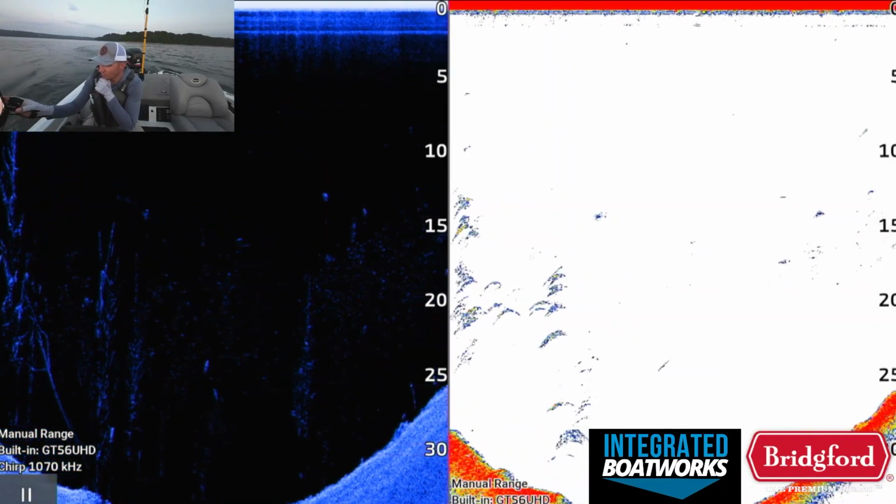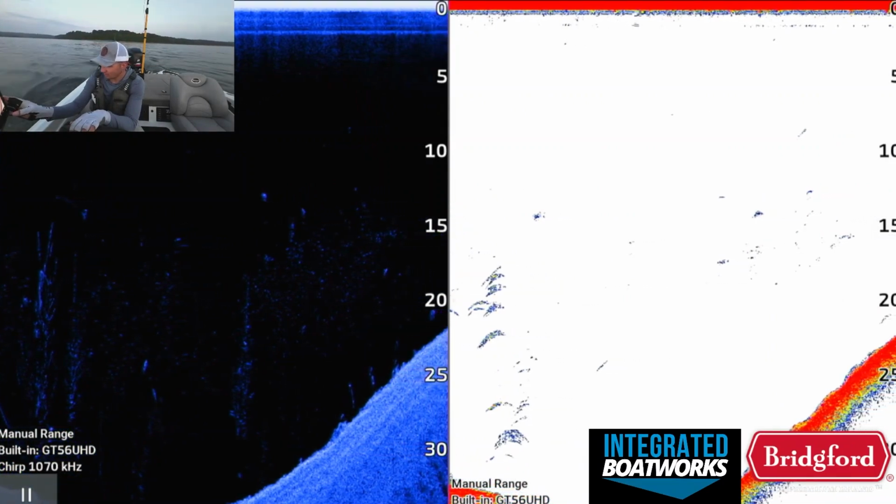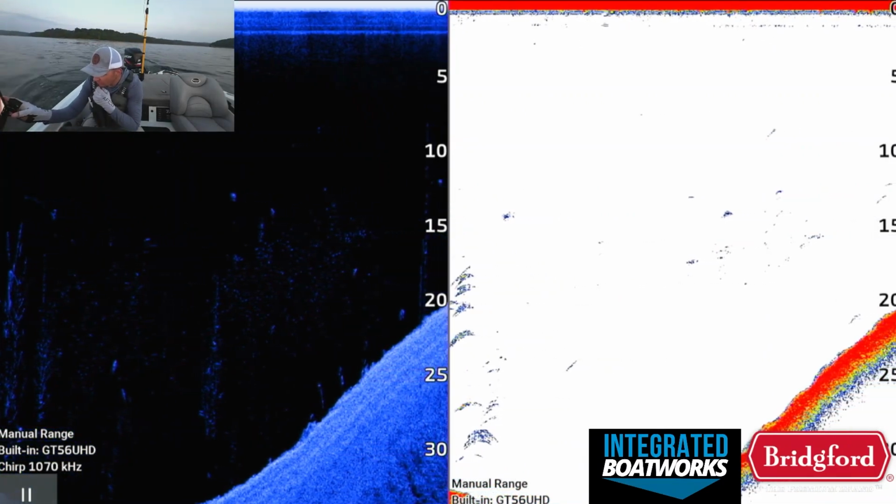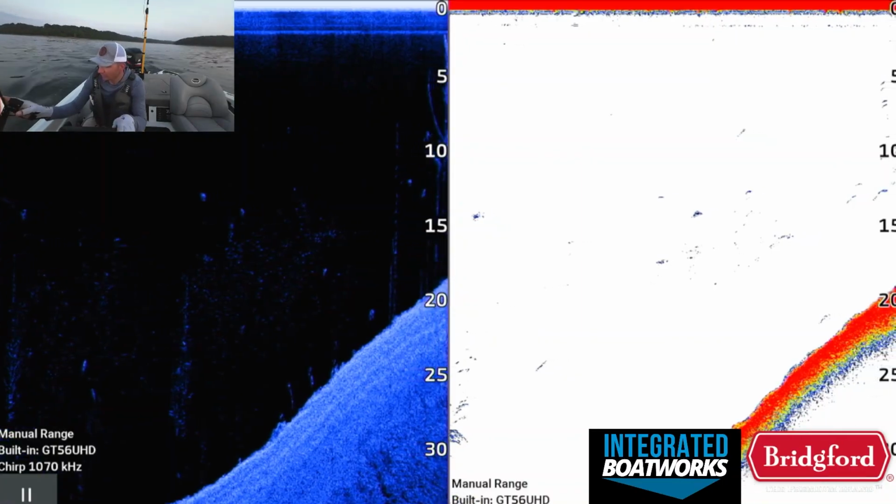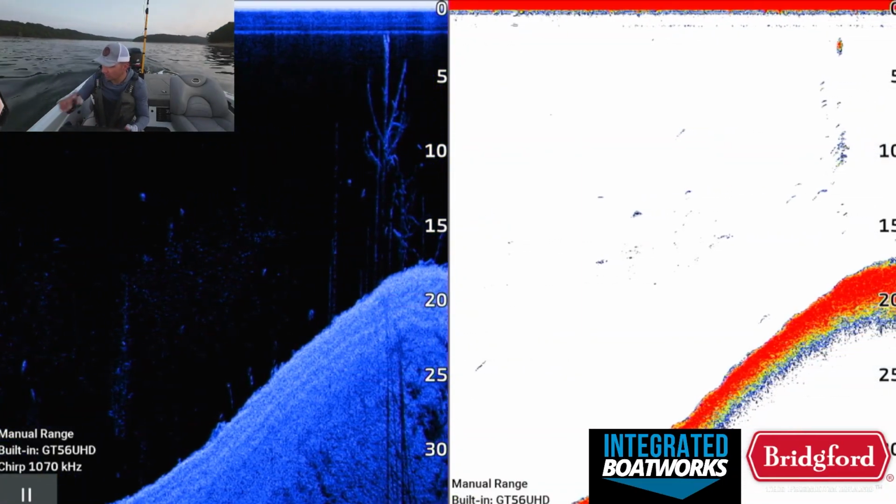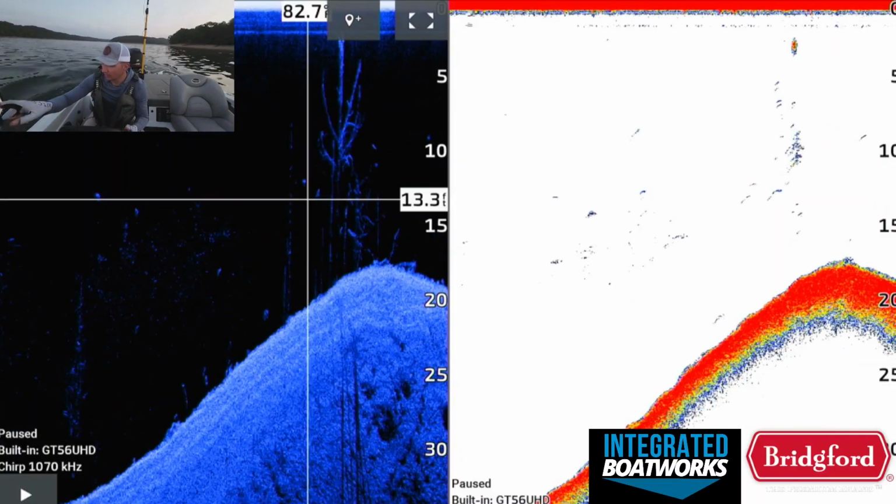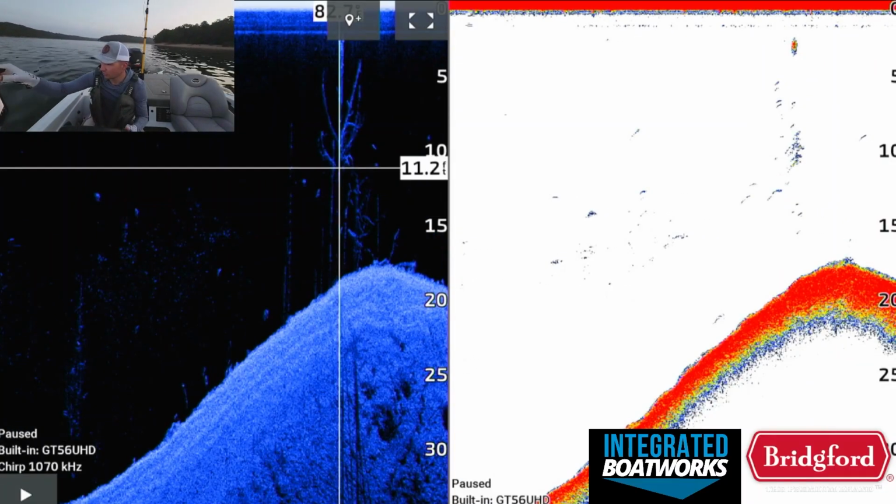dot there that doesn't look super big up on the 2D. There's also a lot of bait. And there's several nice arches right there, and there's also, ooh, right there. That is what we're looking for right there, guys. See those two nice dots on the 2D sonar, sorry, on the down imaging? Right in here. They don't look super big, these fish right in here on this tree, but I'm gonna mark